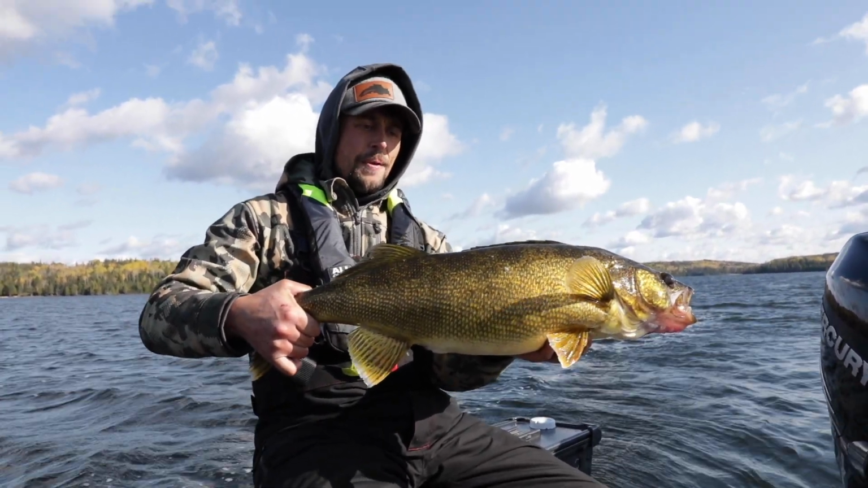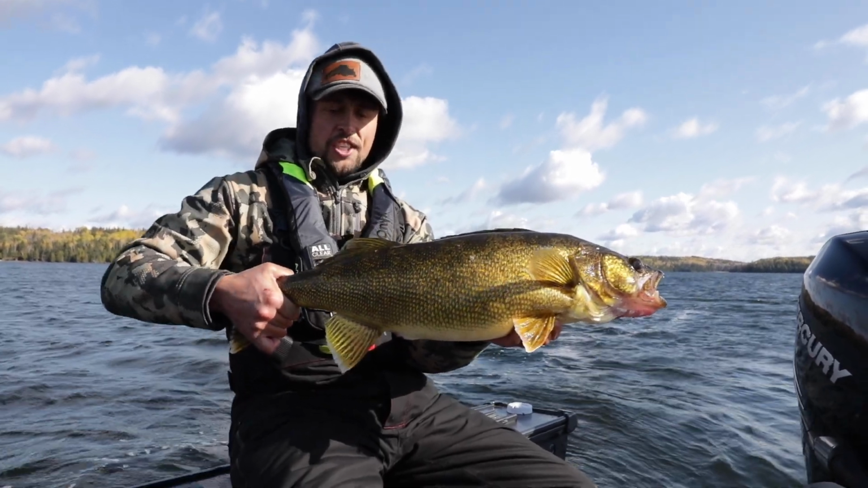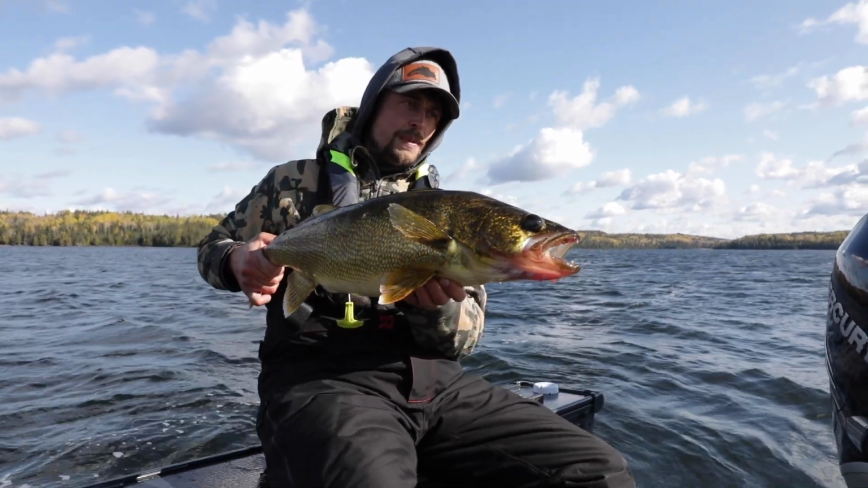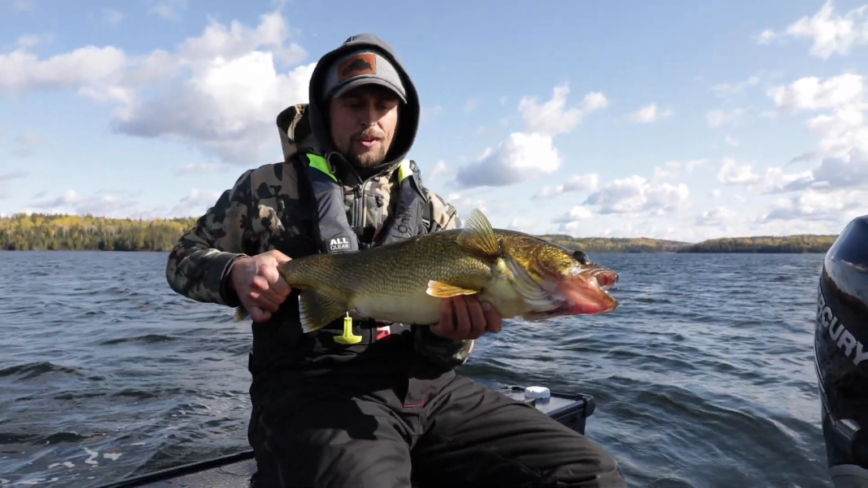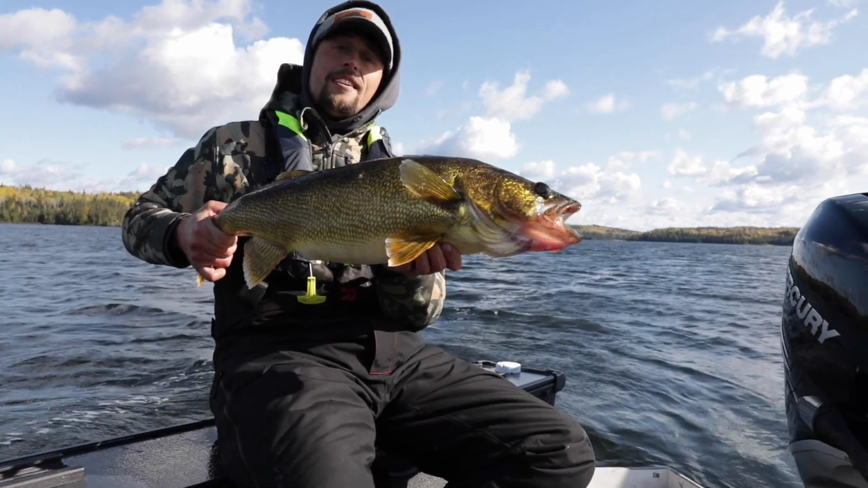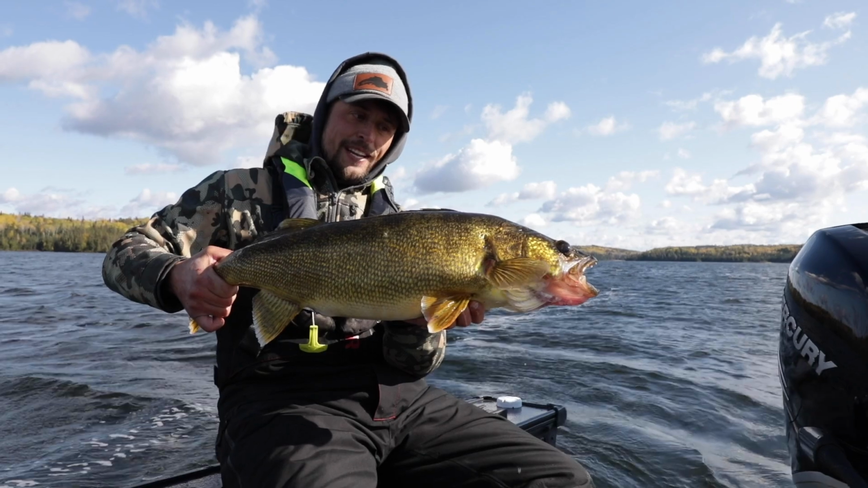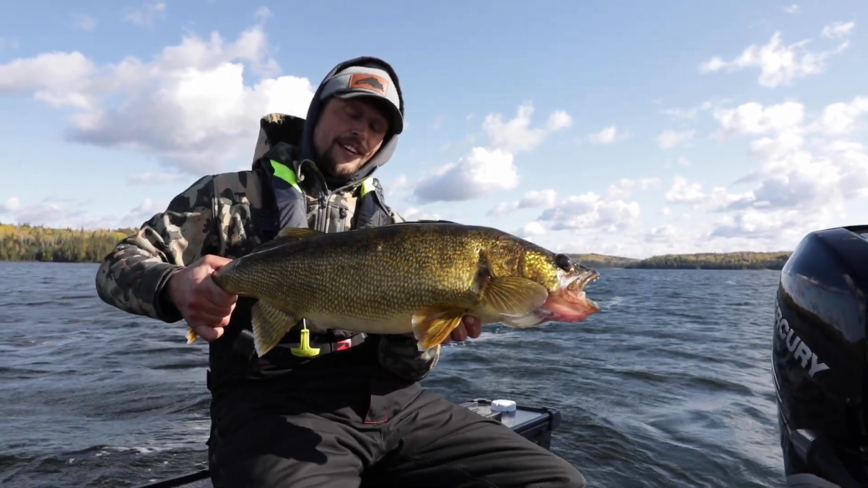And it's not just thick around the belly like pre-spawn fish are. It's the thickness of the tail, everything is just huge, man. What a fish, what a dream. This is a walleye of 10 years for me. Let's get a quick still picture and get her back and pay respect to these fish because these are special.